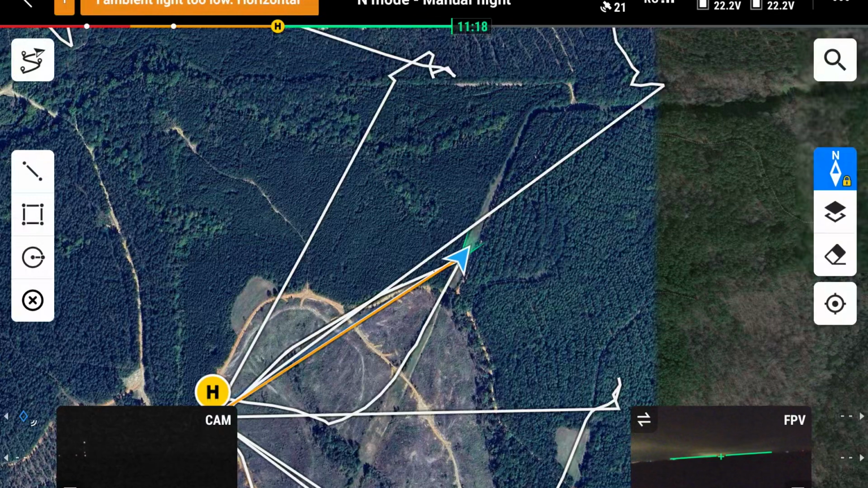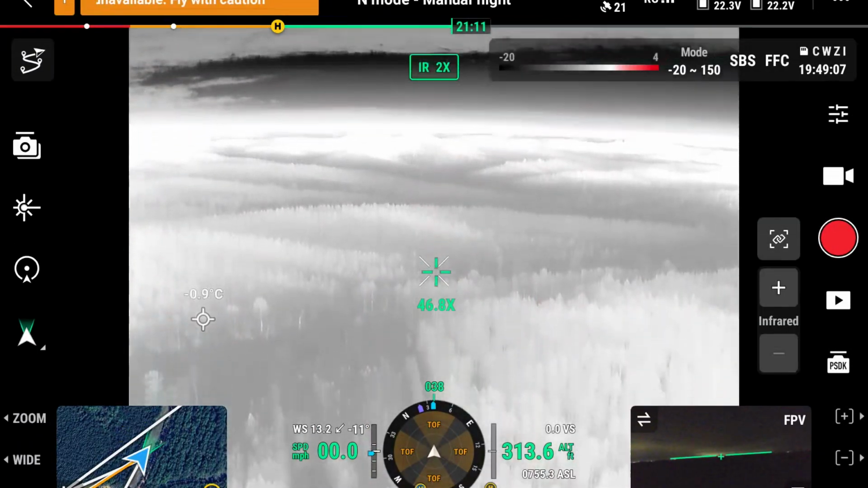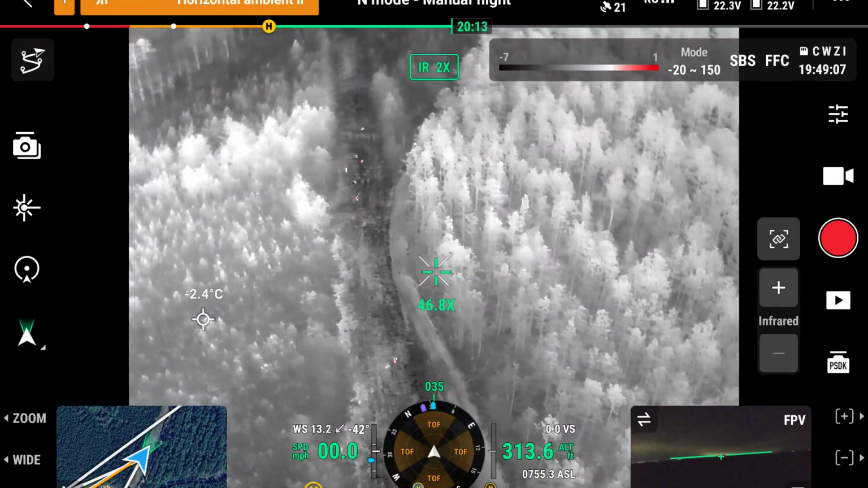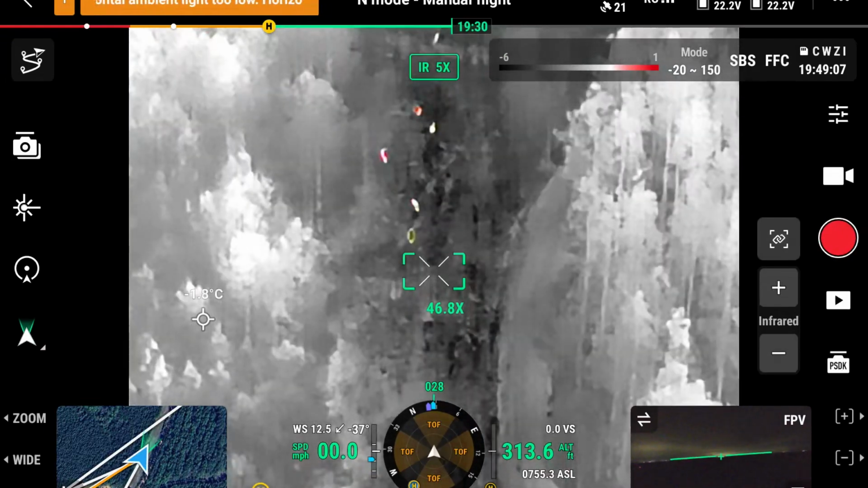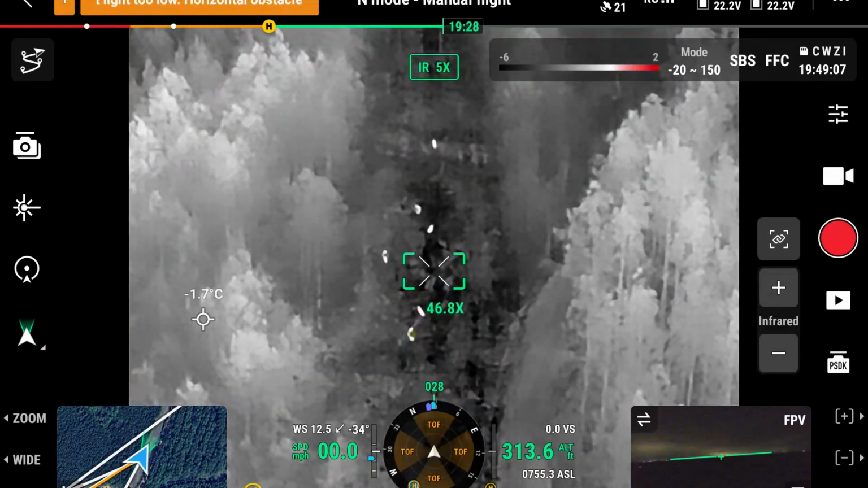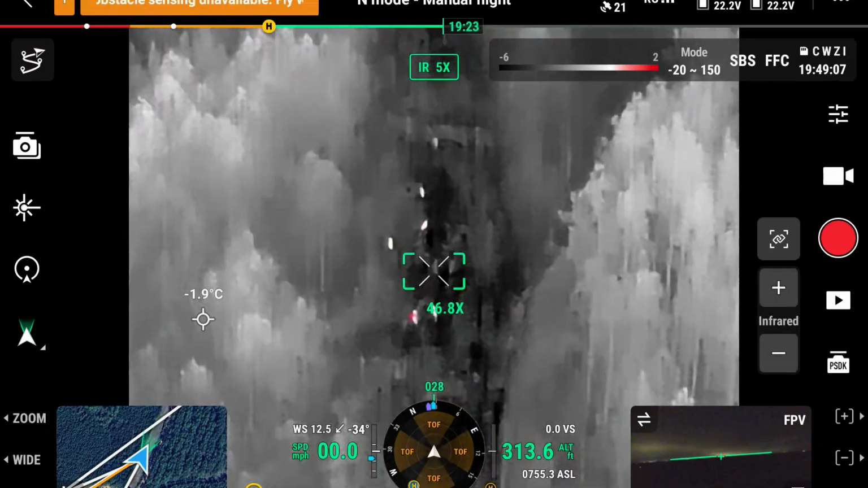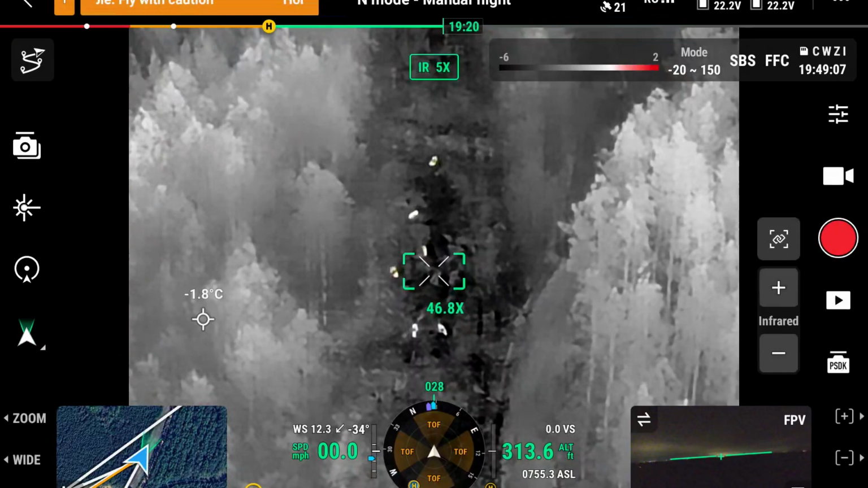All right, I got screen recording now. So it's recording us talking. Let's see. I'm going to go back to thermal. Hopefully the deer is still there. Tilt my gimbal down. There. Look at it. God, look how many deer that is, dude. 4, 5, 6. I'm going to zoom in with my thermal just so we can see it. Look at that. There you go. 1, 2, 3, 4. And look, there's nothing planted there. Nothing. All right, I count 6 deer.